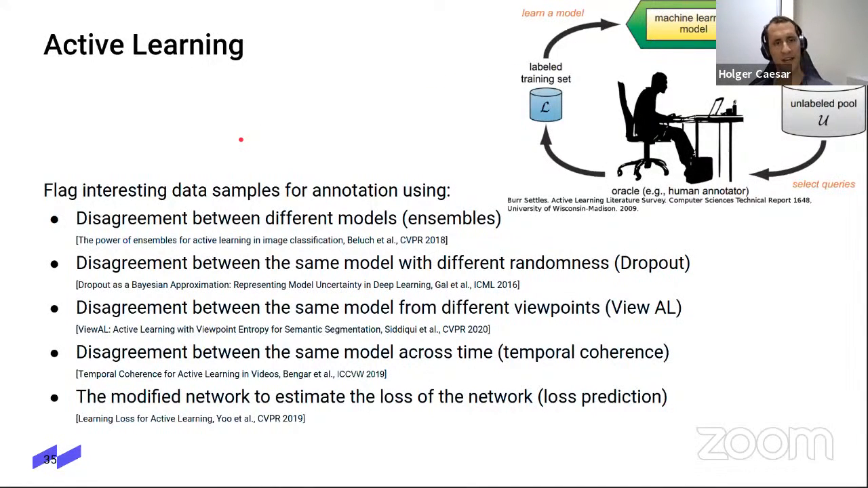Some techniques to flag interesting data for annotation are disagreement between different models. So you take different models, form an ensemble between them, and you compare where they disagree, and those are probably the ones where you have high uncertainty. Another approach is to compute the disagreement between the same model with different randomness. In some sense, that's also a different model, but it's just different randomness. It's using dropout.